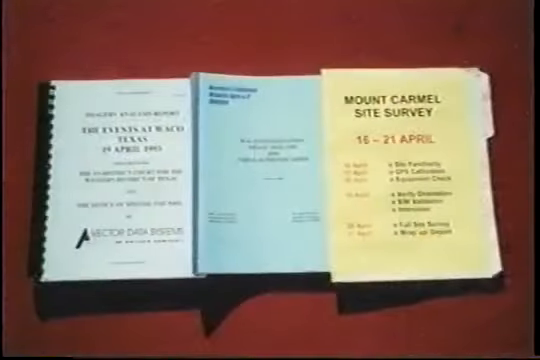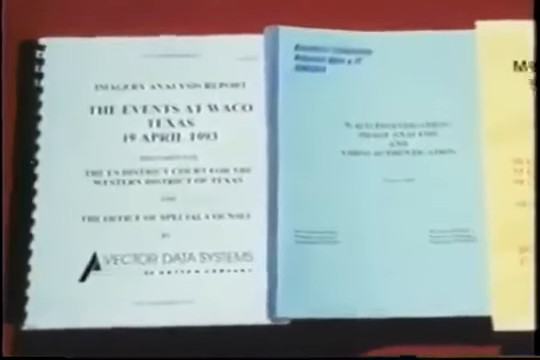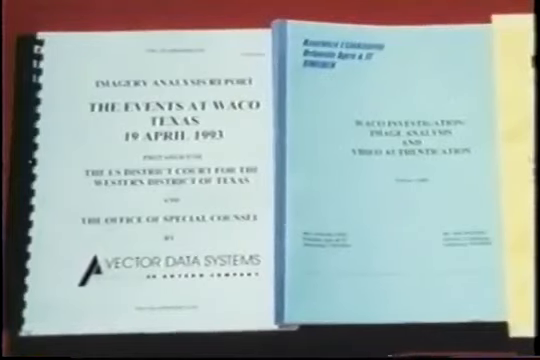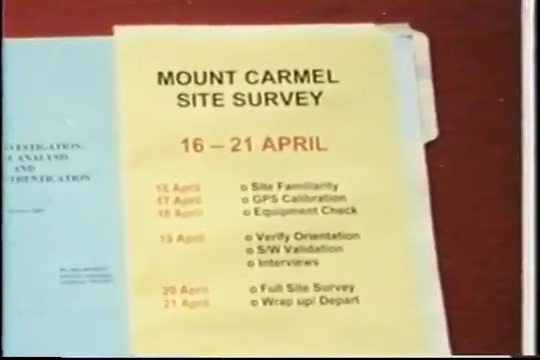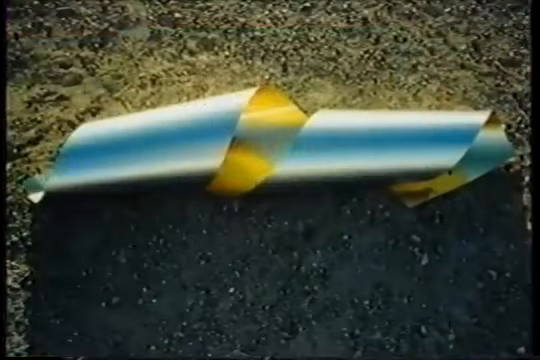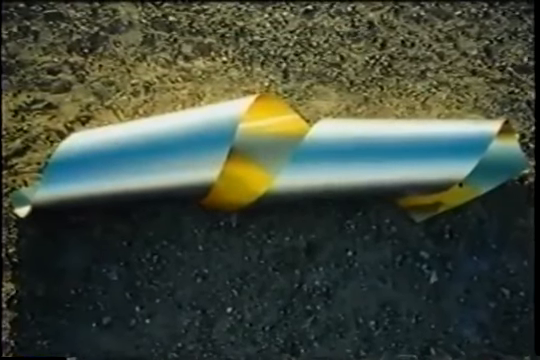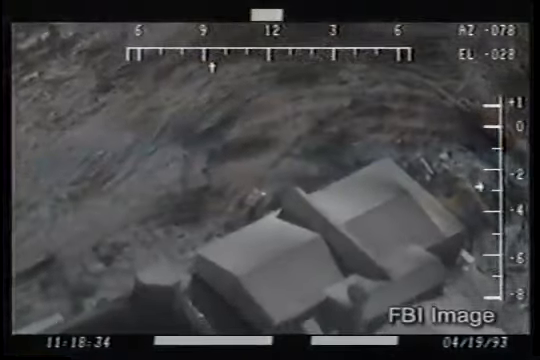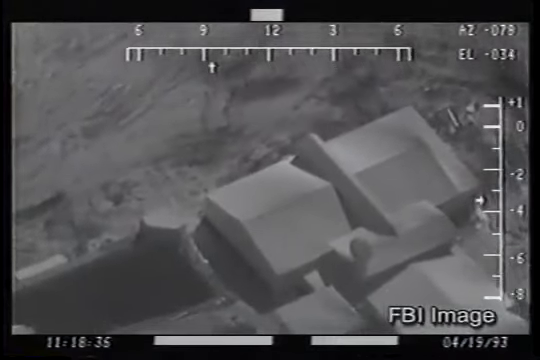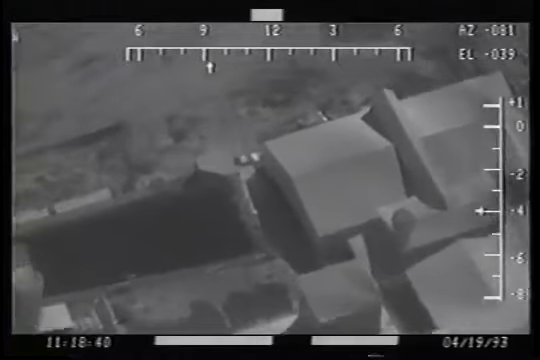In addition, FLIR researchers reviewed documentation prepared by the Office of Special Counsel for Photographic Evidence and consulted notes from a discussion about construction at Mount Carmel prior to April 19th. No evidence was found of any large, smooth object that could have produced the flash signatures seen on the FLIR video. It should also be noted that many of the 1993 flashes came from areas traversed by armored vehicles.